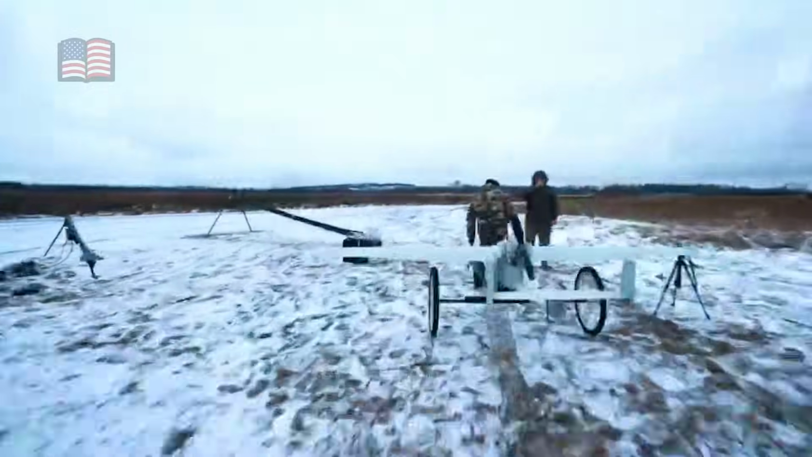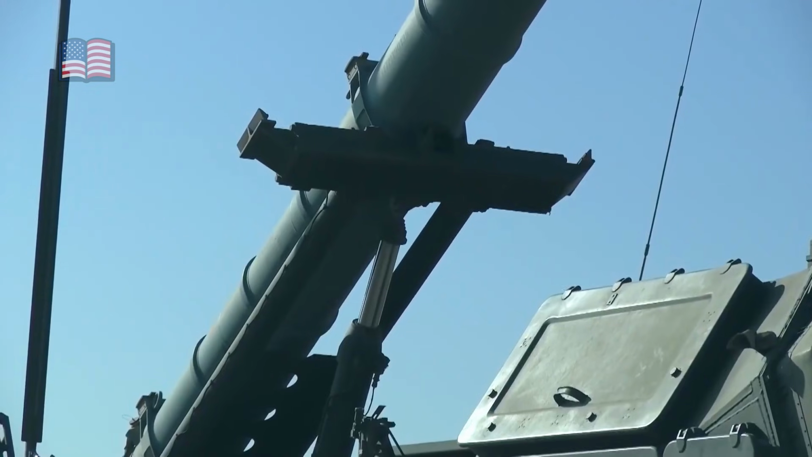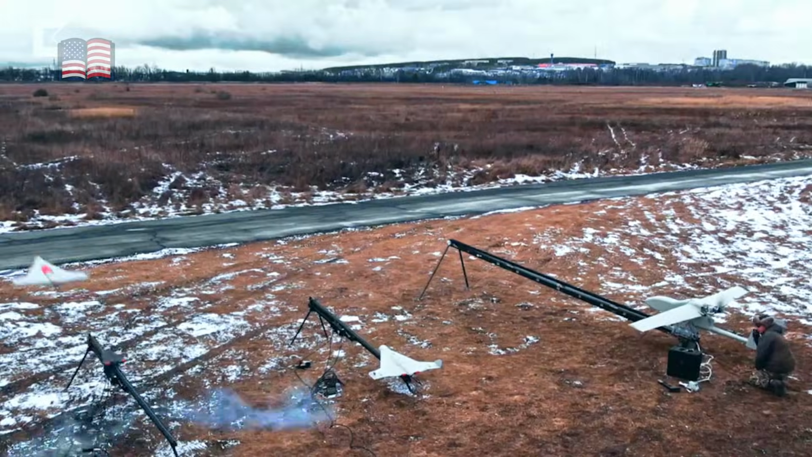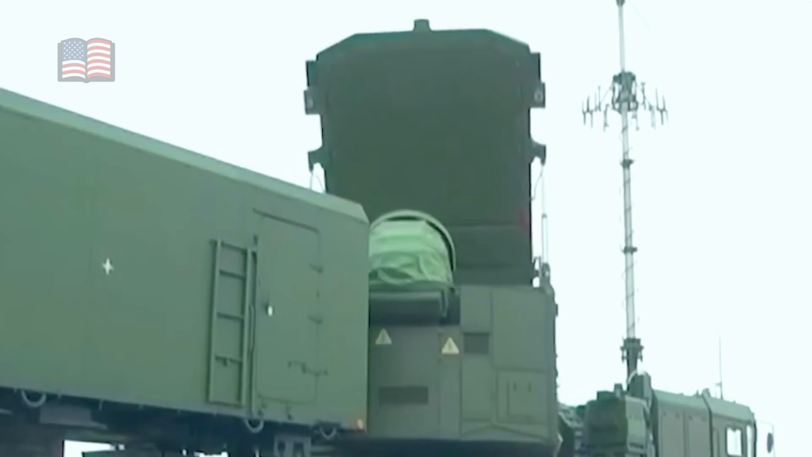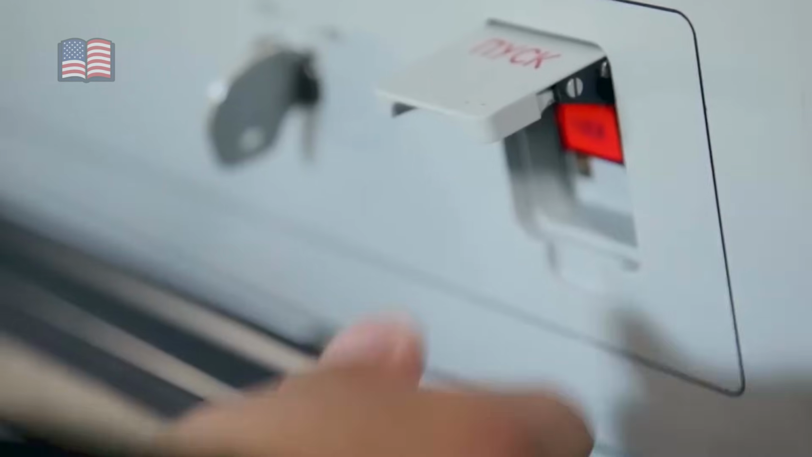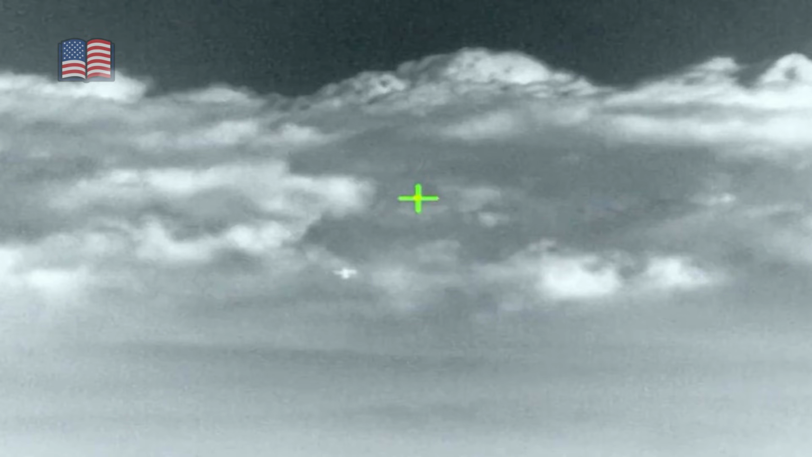The operator banked hard left, missing the cables by inches, and in that same window, 2 more Rebeccas slipped through about half a minute apart using the chaos as cover. Those trailing Rebeccas were not there to die heroically against the ship itself. They were spear drones, built to carve out blindness by attacking the radars that give every launcher and gun its confidence. Their goal was simple: if the shore-based sensors could be broken, the corvette would be forced to fight alone with a shorter view of the world, and time would become the Ukrainians' ally.